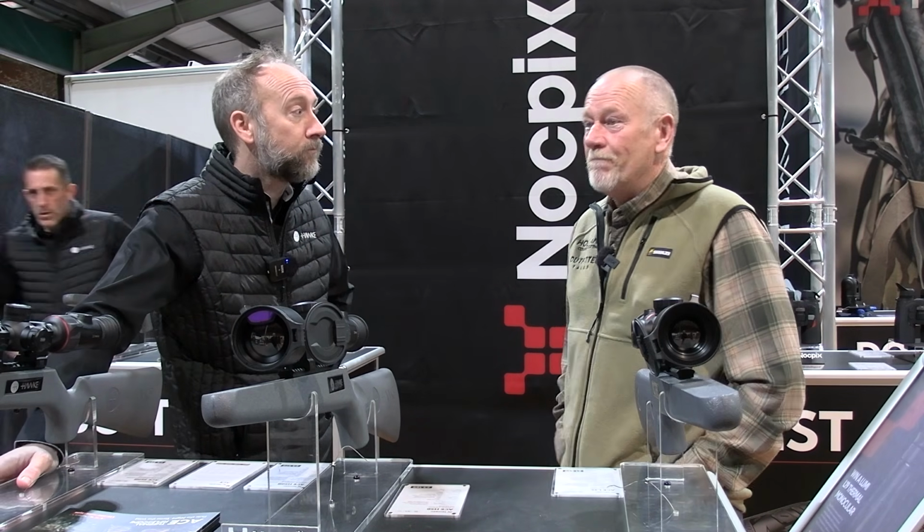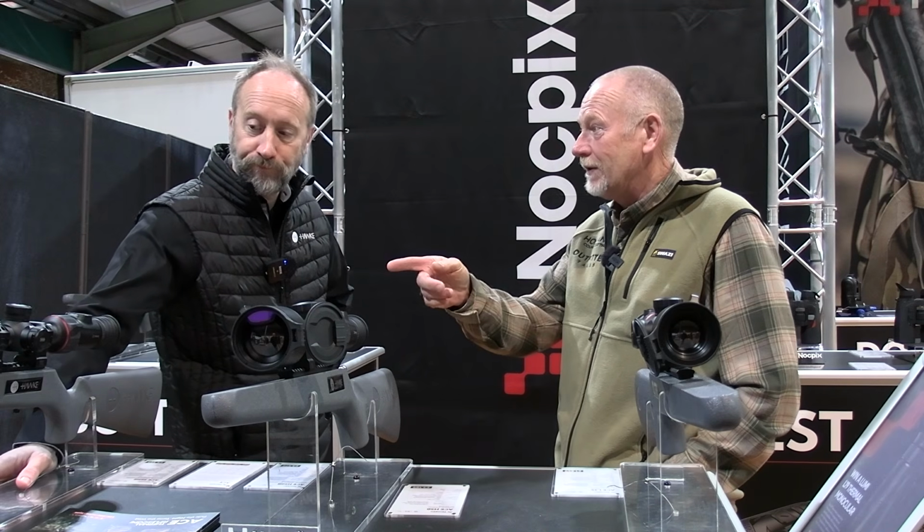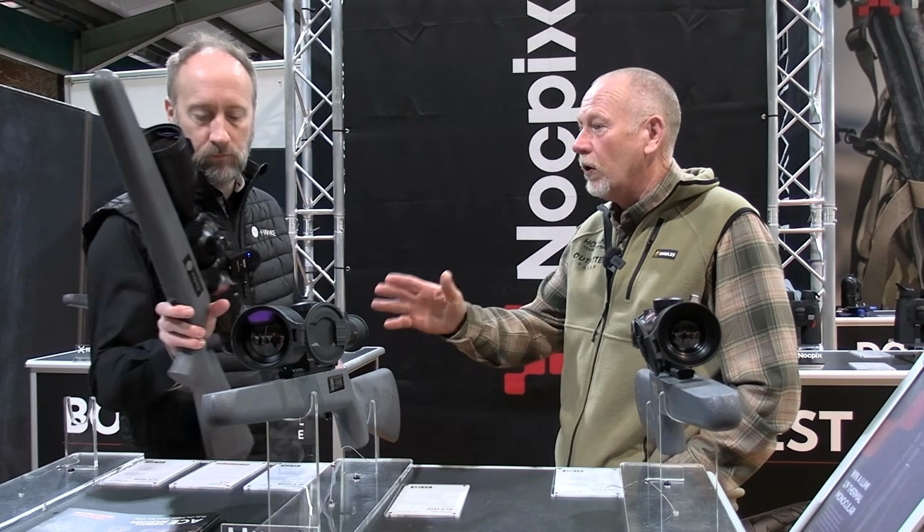So a little bit of a, what am I using? Well, I've just got the S60, the Ace S60, so I've not really got that on the rifle yet.